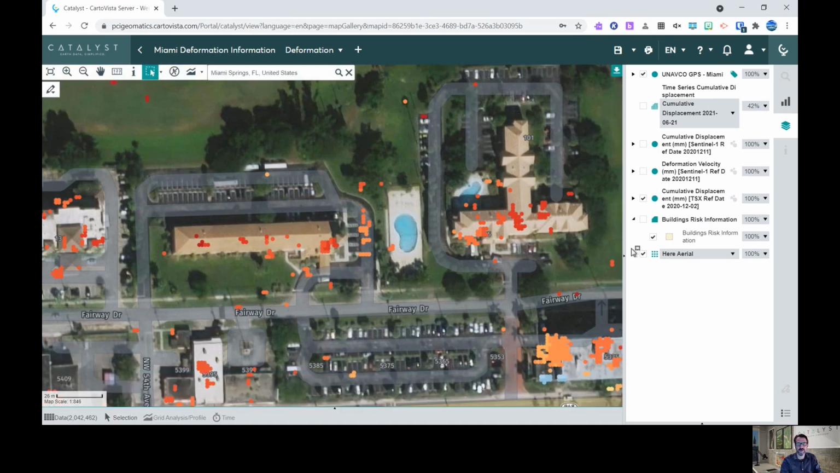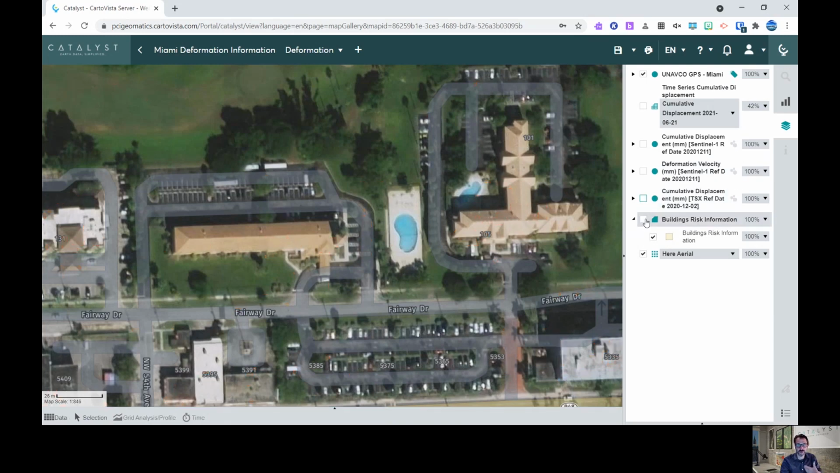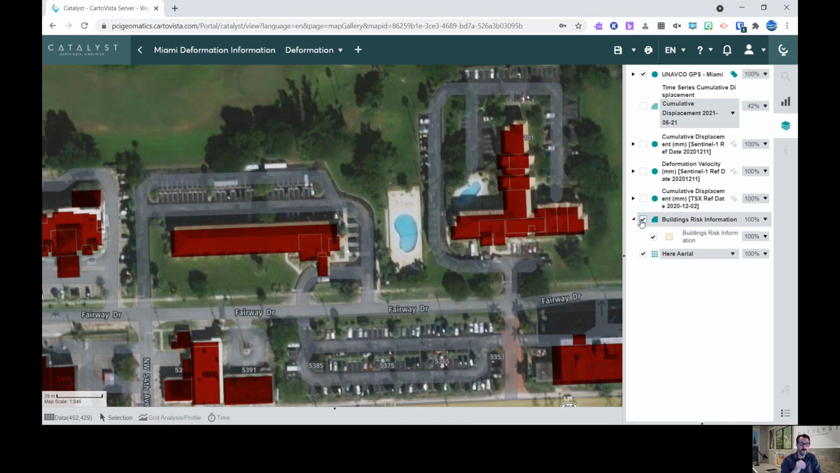identified the risk to buildings based on the deformation or the displacement that we observed. That could be customized based on the displacement that is of concern for a particular type of infrastructure that is in place over a location of interest.